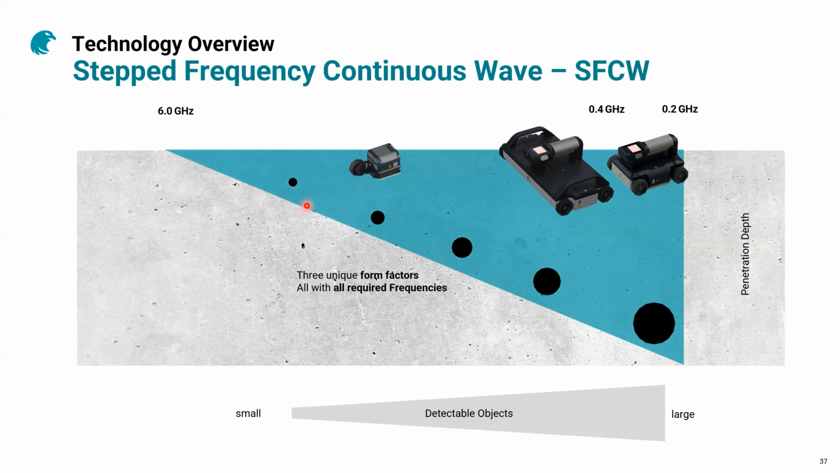This is being solved by the step frequency continuous wave technology, where you have a very wide bandwidth. So in our case, for the GP8100, we have a bandwidth starting from 400 megahertz up to 4 gigahertz, meaning that you get enough depth penetration to see inside the concrete, but also very high resolution in terms of horizontal resolution, and of course detecting smaller objects.